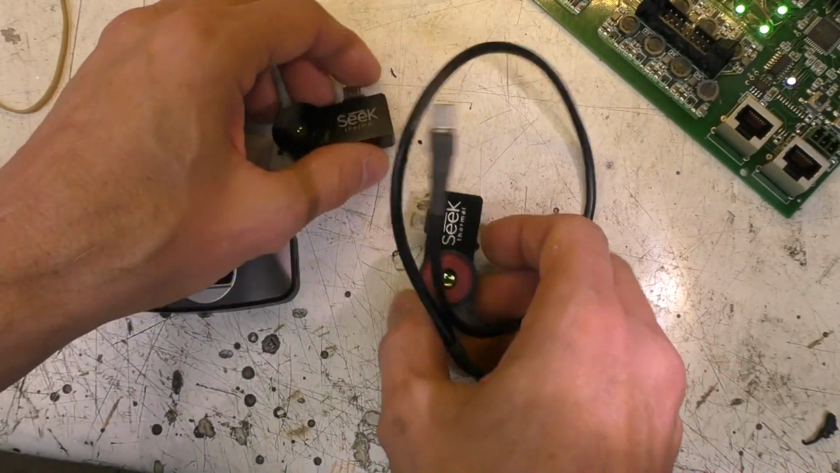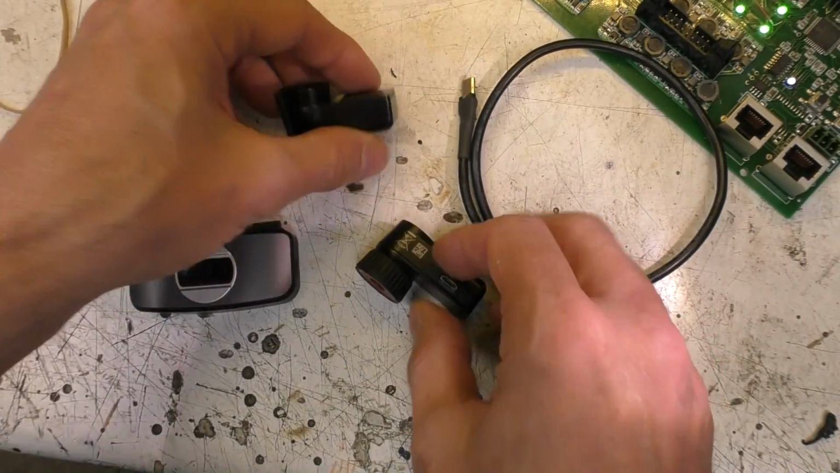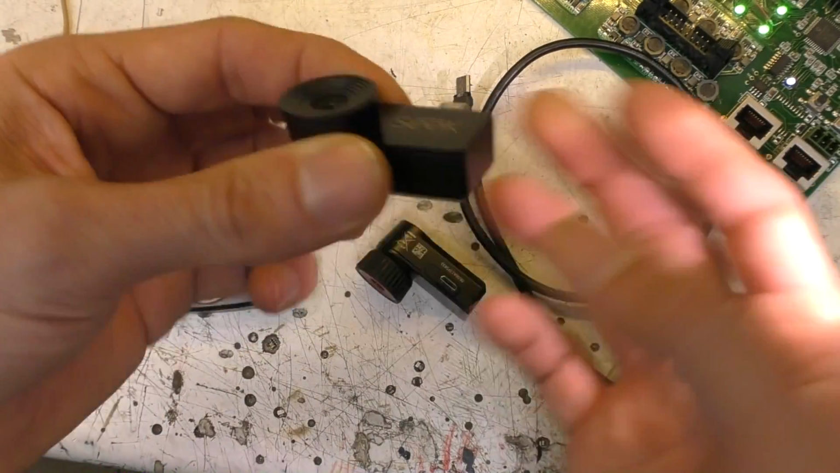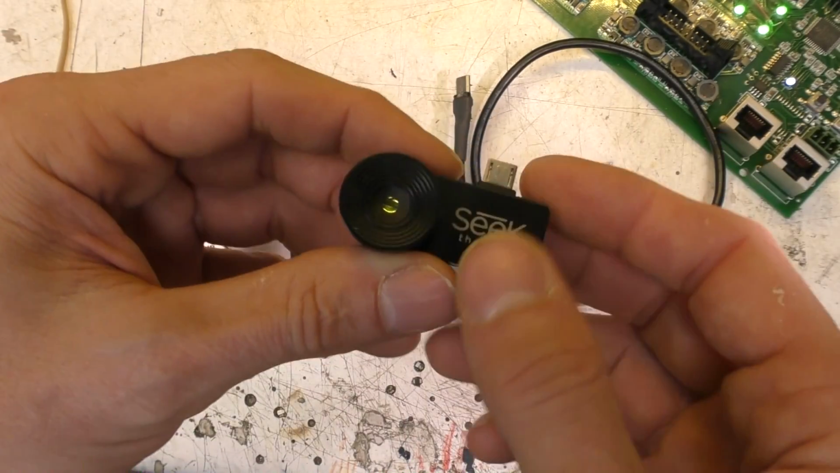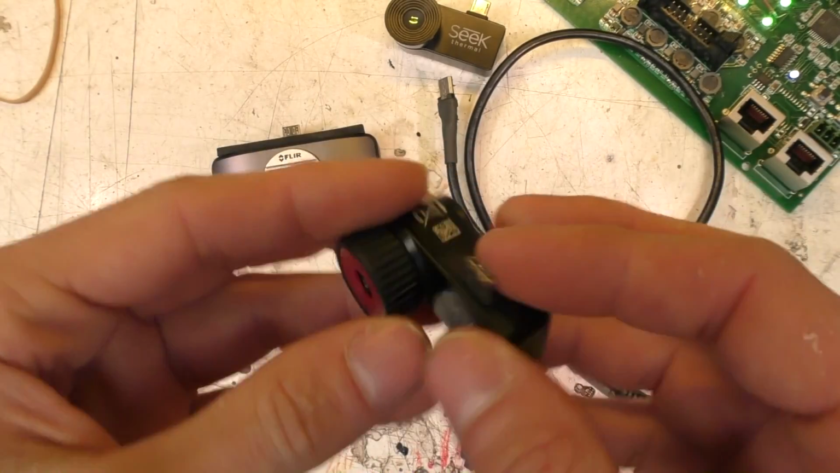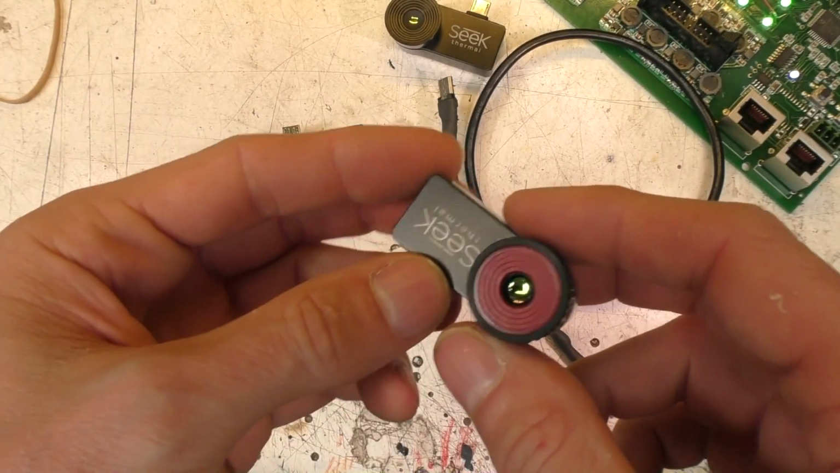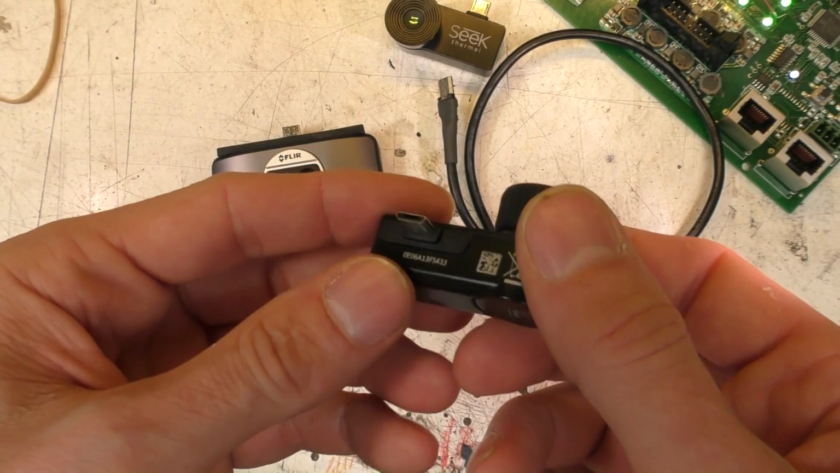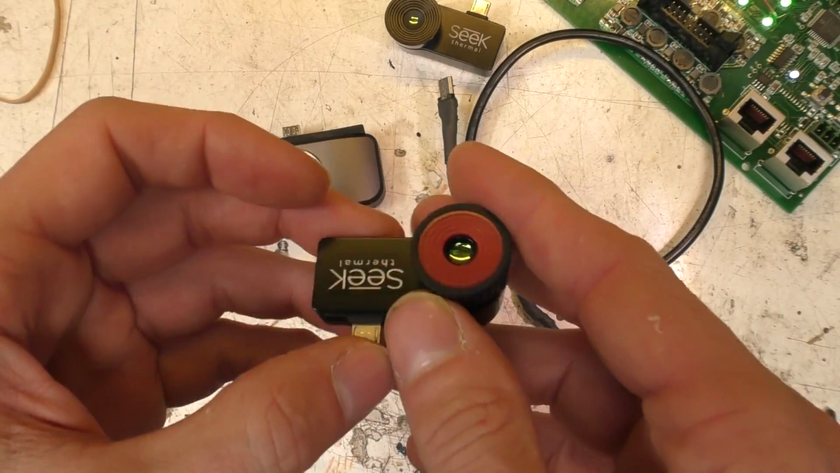As far as I know, there's no plans from Seek to make a Windows version of this. Somebody, I believe, has written a Windows app to control this one by reverse engineering all the USB protocols, and I think they've got some quite decent facilities on that. It'd be interesting to see if they do the same thing on this, because this with a USB connection onto Windows might be quite an interesting device. And again, that might get around some of the frame rate issues.